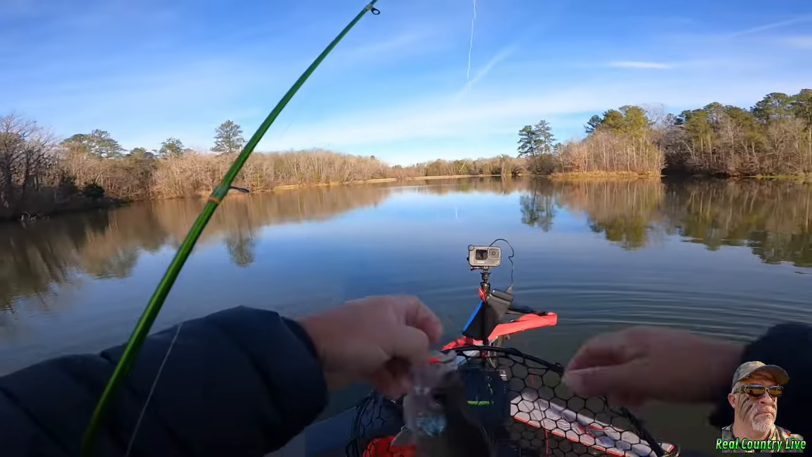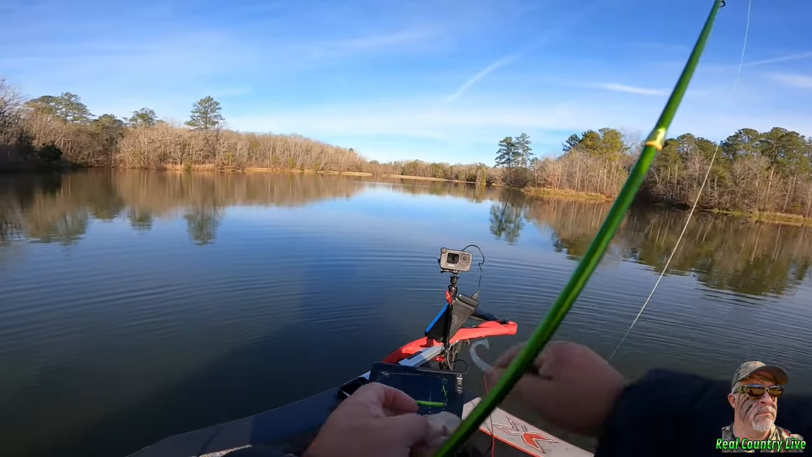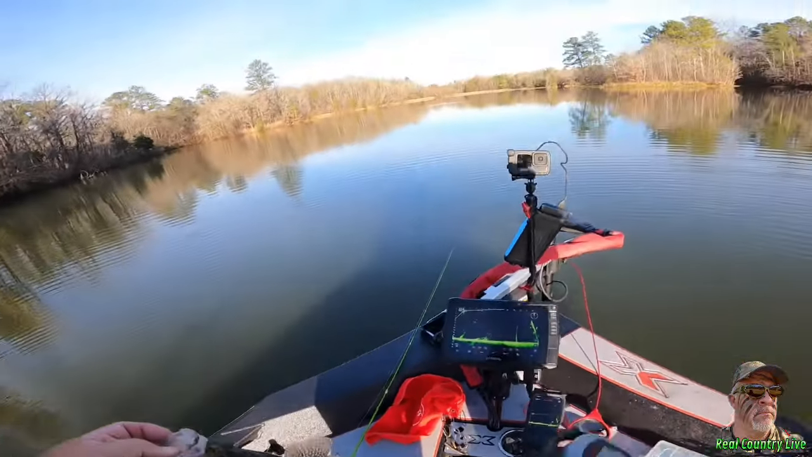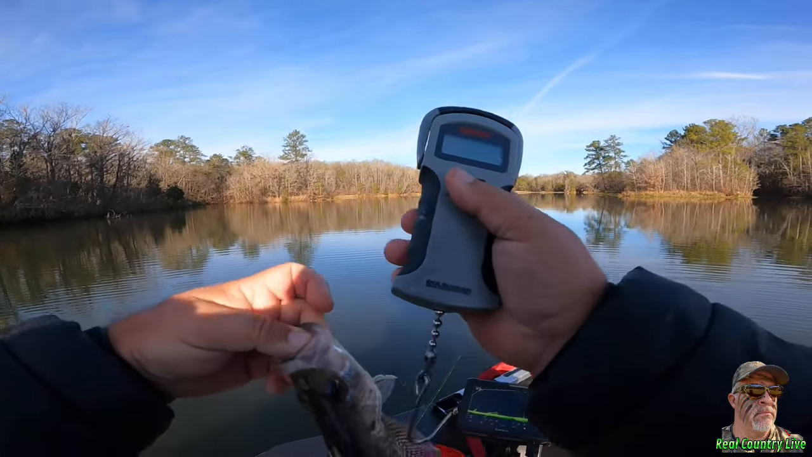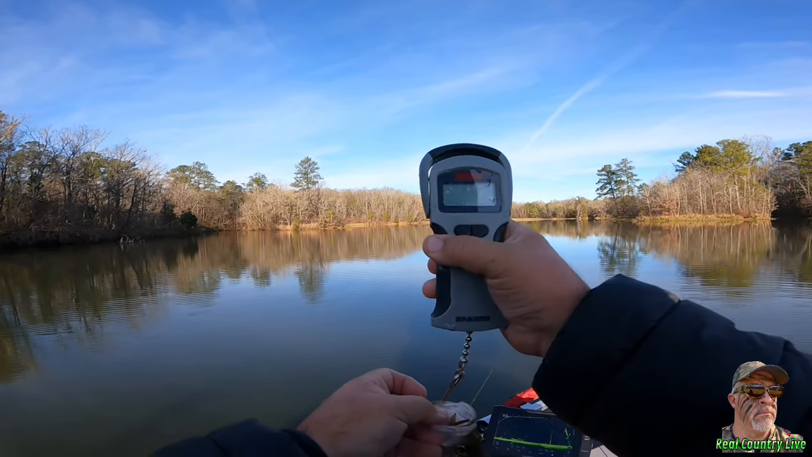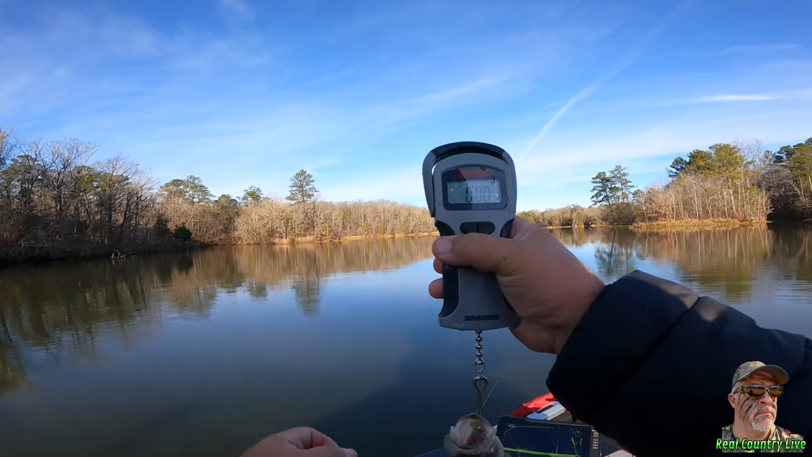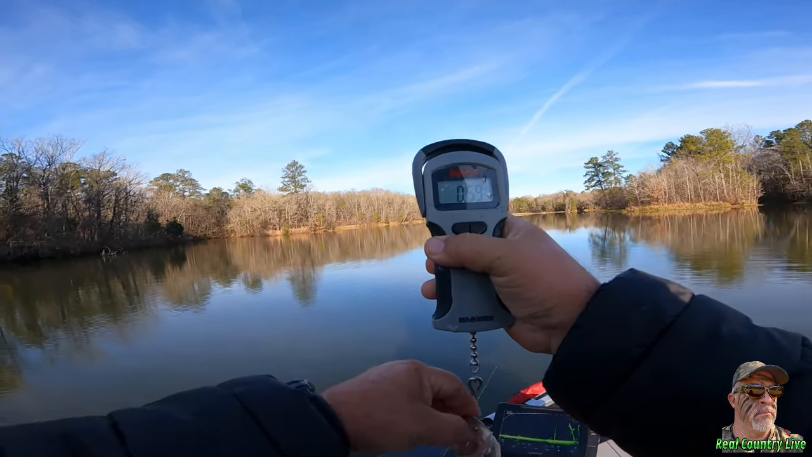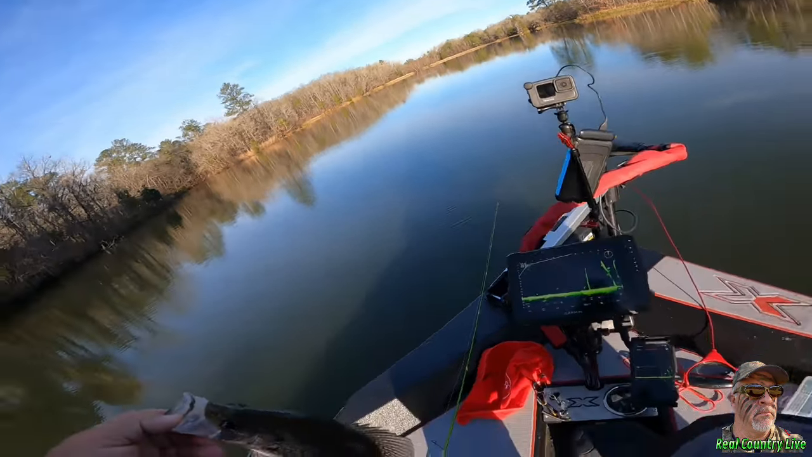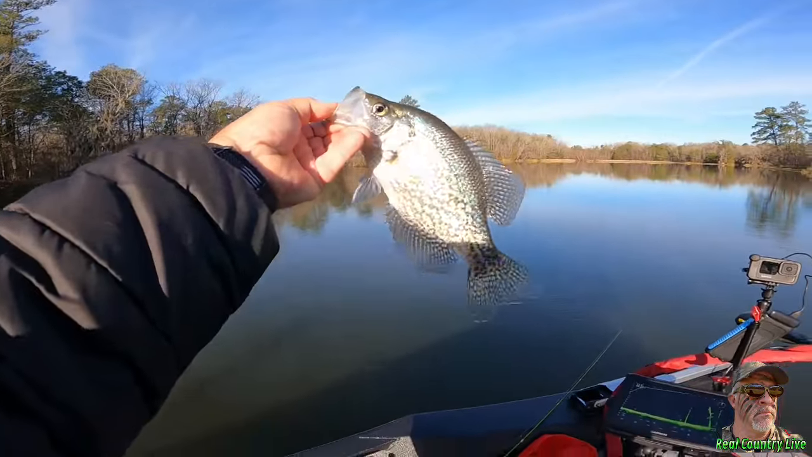So that's how we do it. That's how we get on the trees. And let's see how big this one is. It ain't that big. It ain't no pounder. But he's a good one. I don't think it weighs about 7 ounces. I'll weigh this one for y'all. Yes, he's a little fella, don't weigh 5 ounces. He's a little bitty fella. He ain't no pound. That's a good one. Let him go.